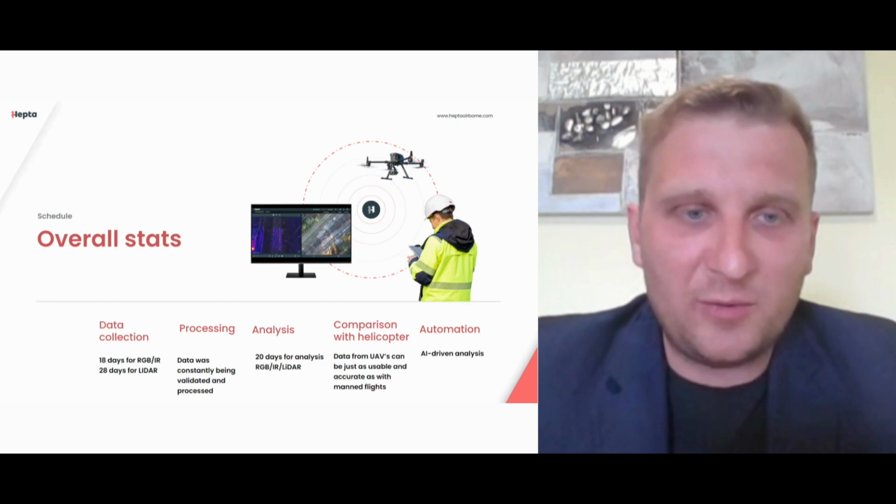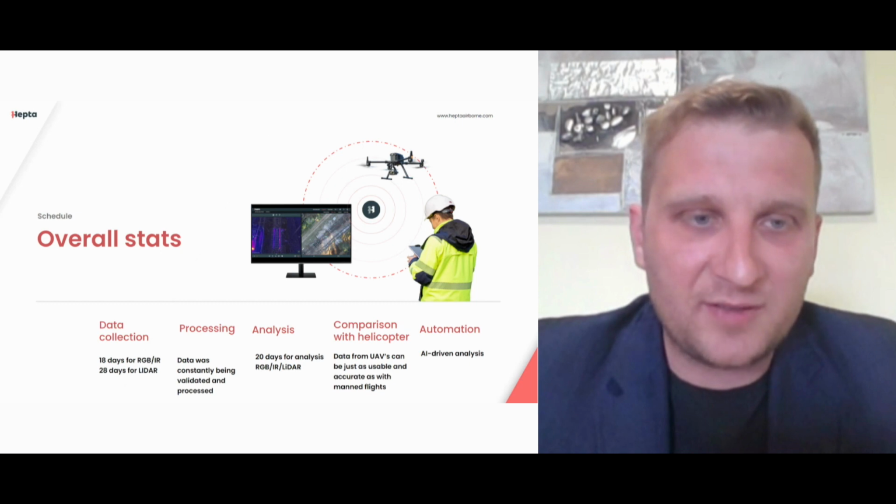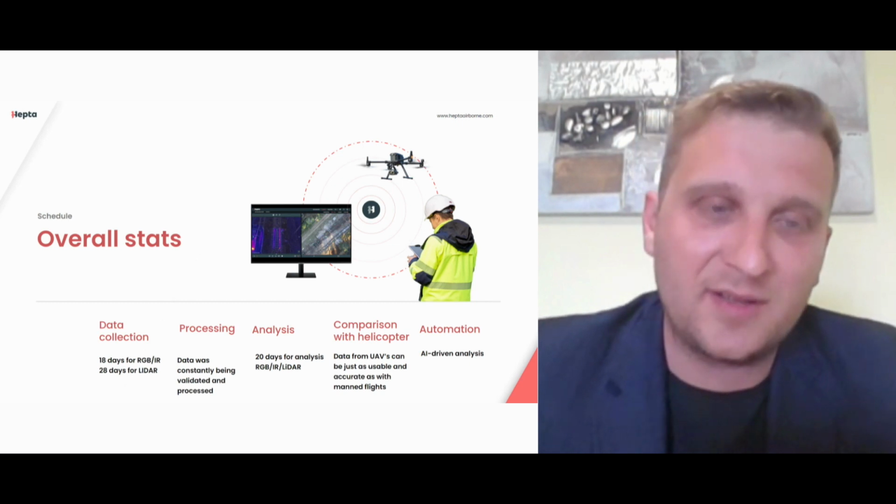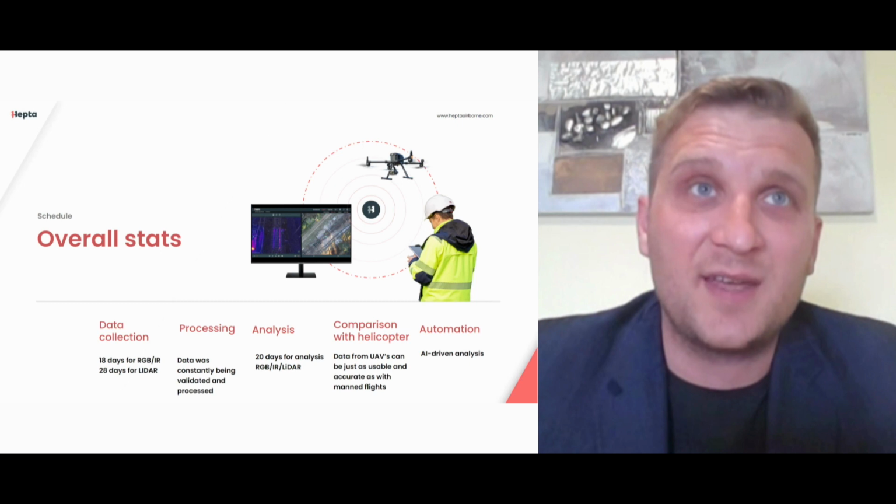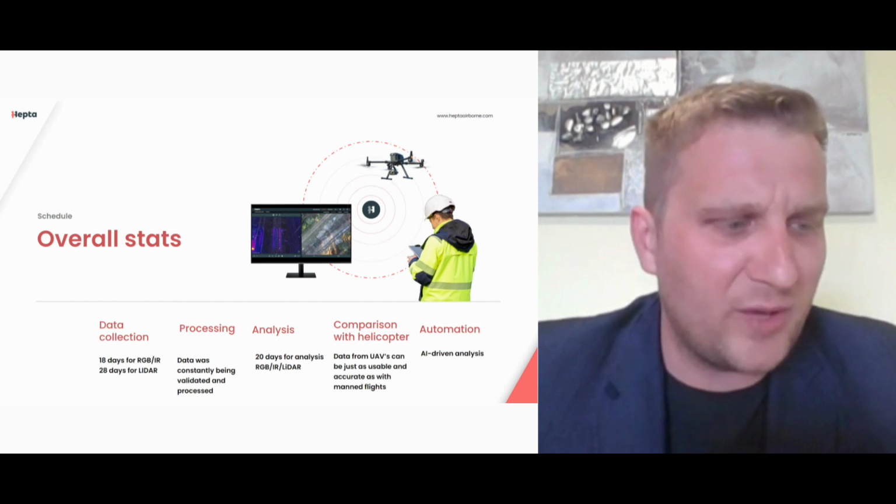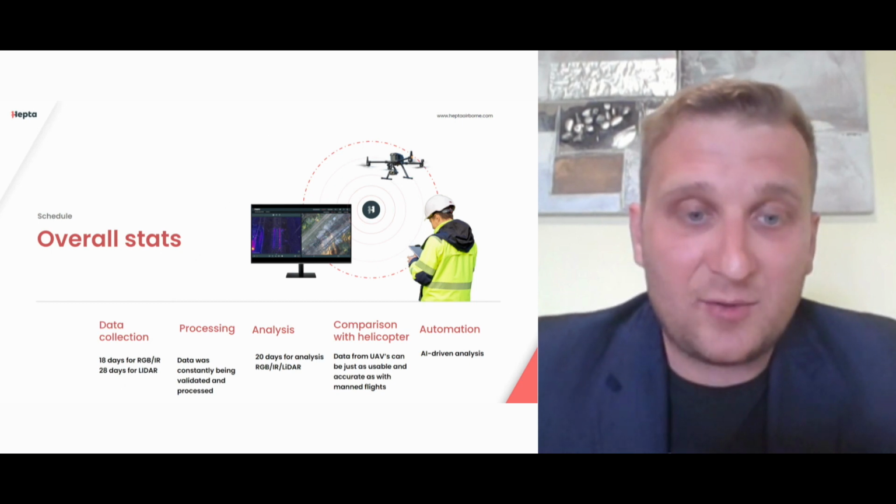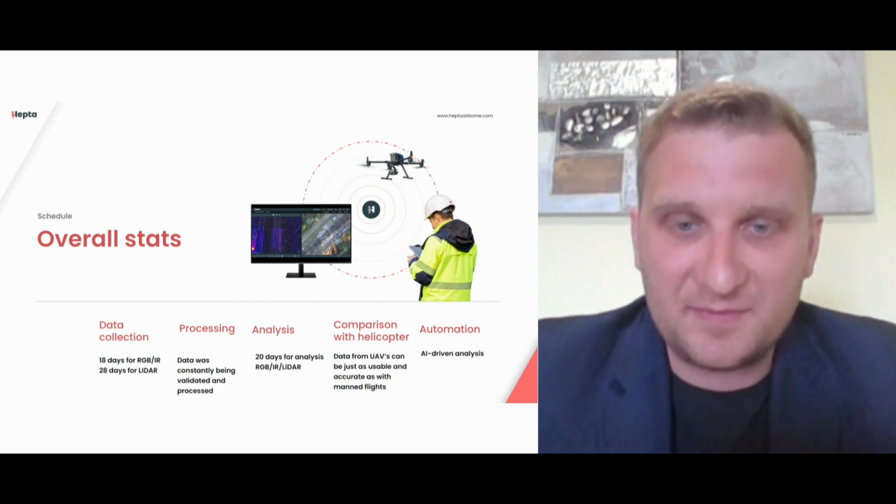And overall, when we compared, we found out that we were able to collect the RGB and infrared data in 18 days, and it took us 28 days to collect the LiDAR data. So it's not actually 28 consecutive days. We had some days off also. We had about 6 days of rain where no flights were conducted. So therefore, if we would have had perfect weather, I believe we could have actually executed in 22 days, which is quite massive. The data was constantly being validated and processed by our analysts.